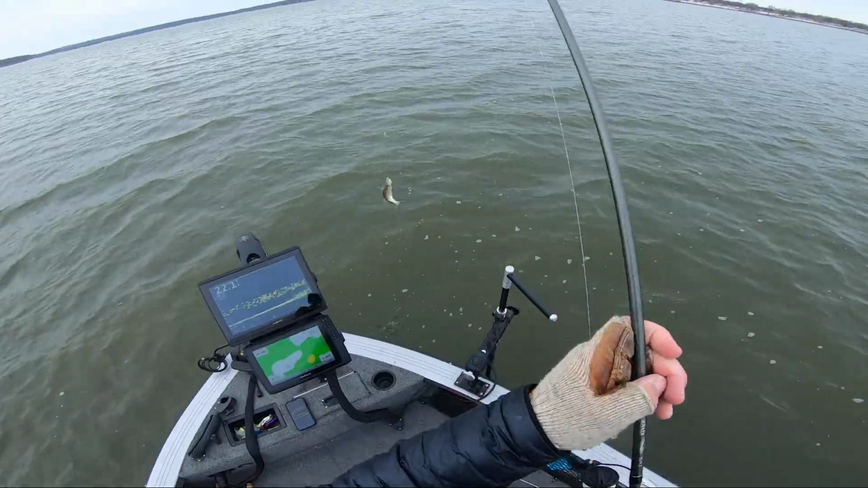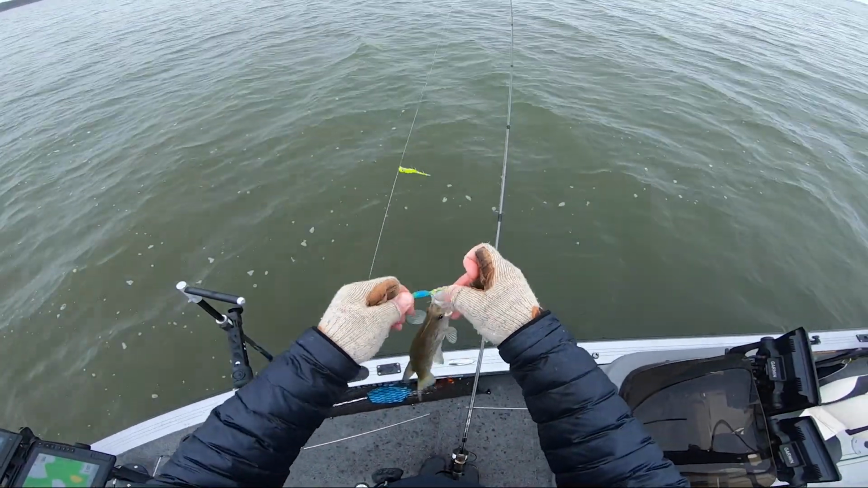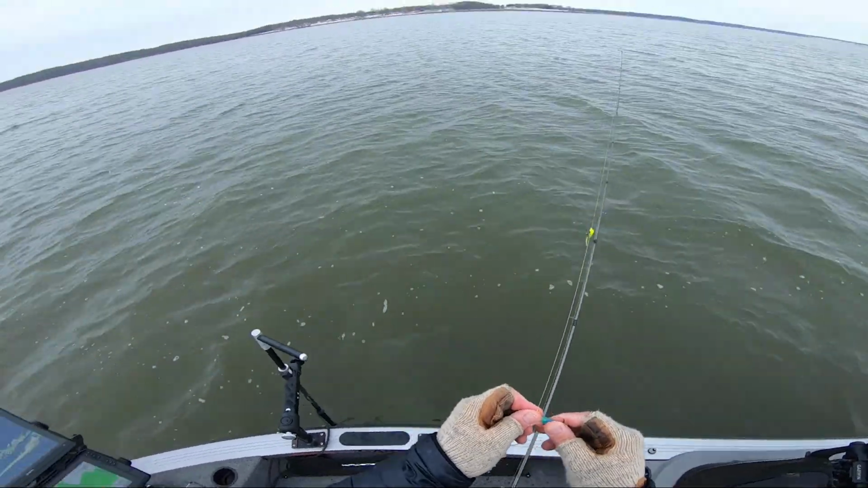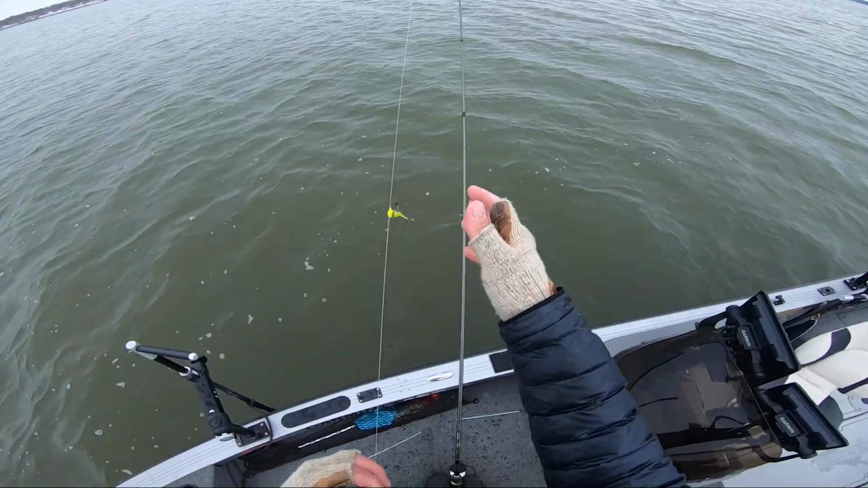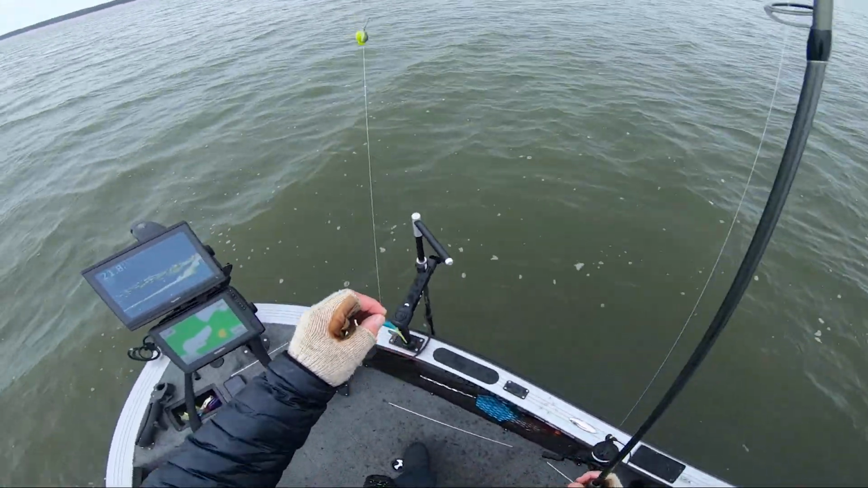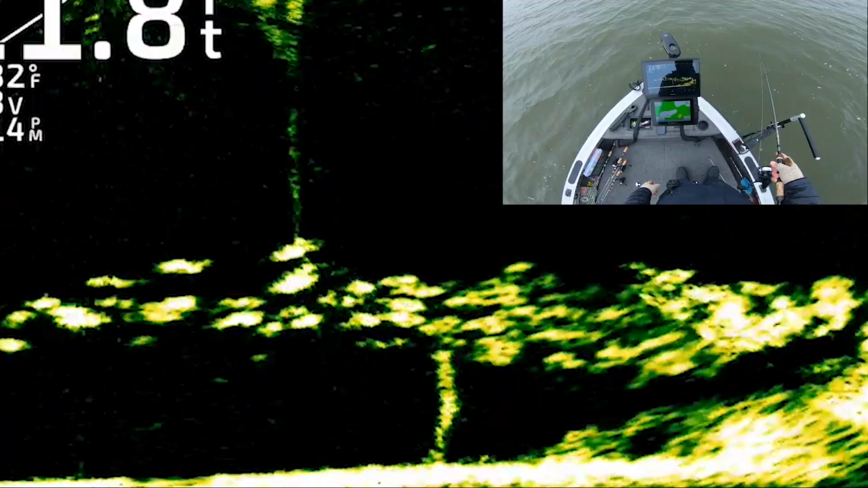Look at that. It's another small one. He was pretty dumb for that blue and chartreuse, but usually on cloudy days like this, you guys can see it's pretty overcast here, I'd go for more of a contrasted color like that purple and chartreuse, but man, that ice blue and chartreuse has been on fire the last couple weeks here, so we're just rolling with it.